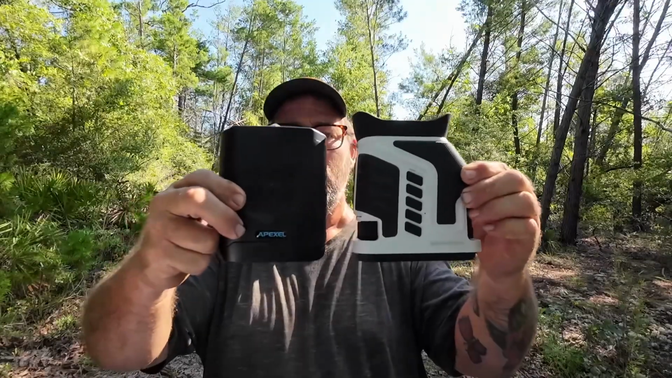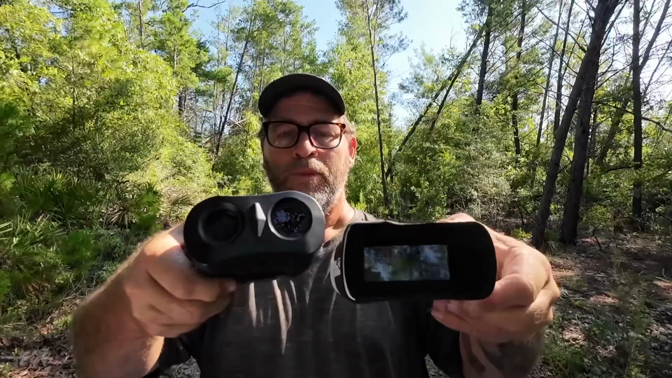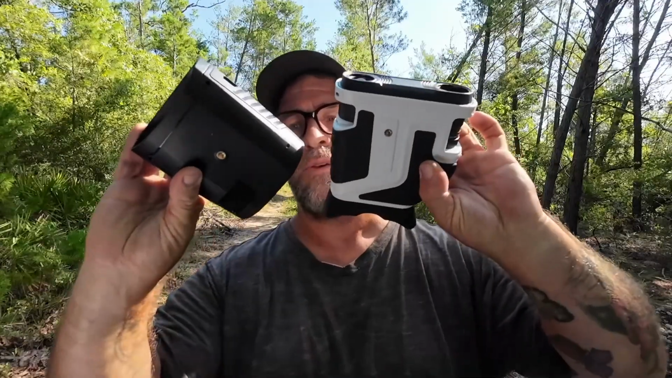This right here is the Wosports. This right here is the Apexel. There is a physical size difference, and they both have quarter 20 mounting screws on the bottom.